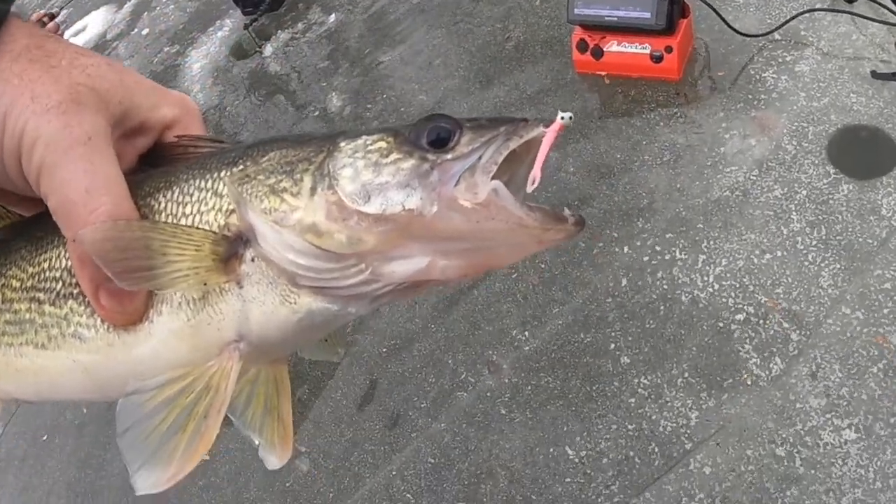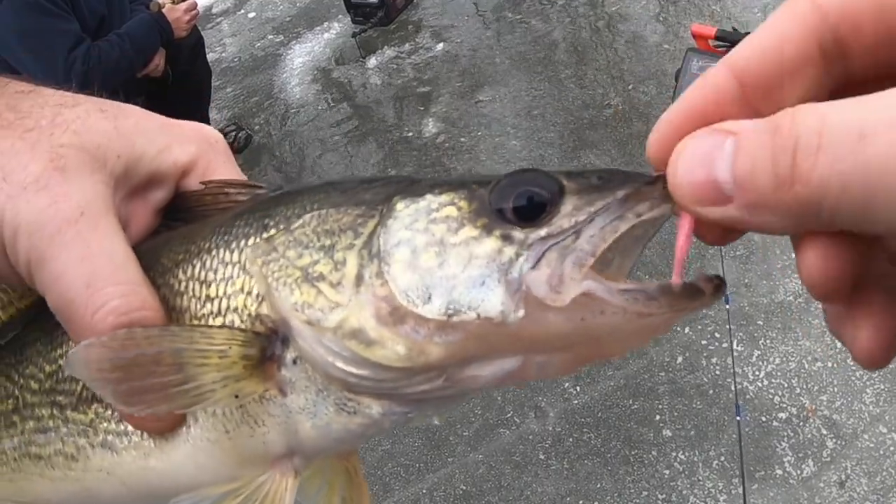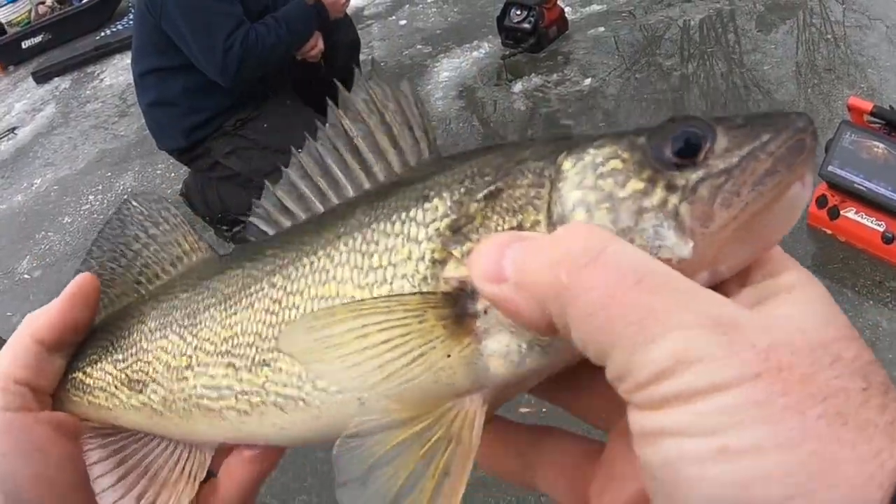On the Fisca with that hog pours. See, it doesn't just catch panfish, it catches walleyes too. God, I wish I would have got the hook set, but my camera wasn't running and all of a sudden this thing just came up and slammed that jig.